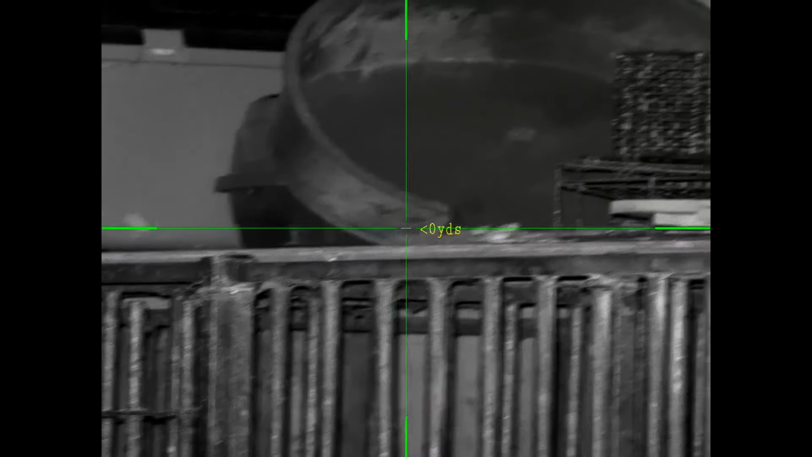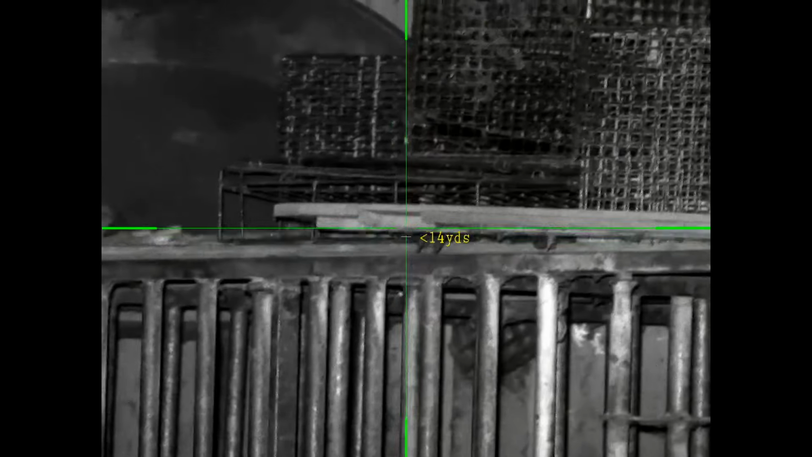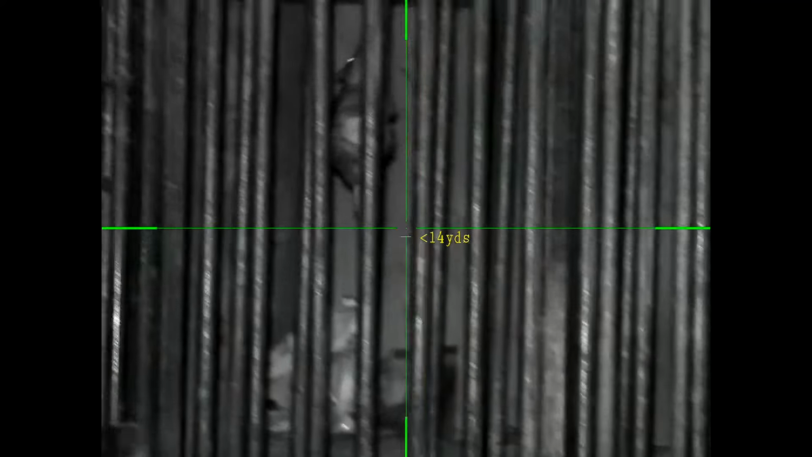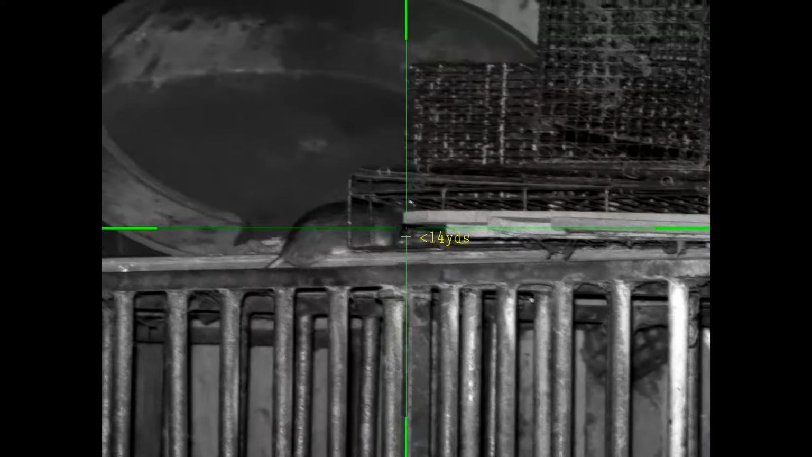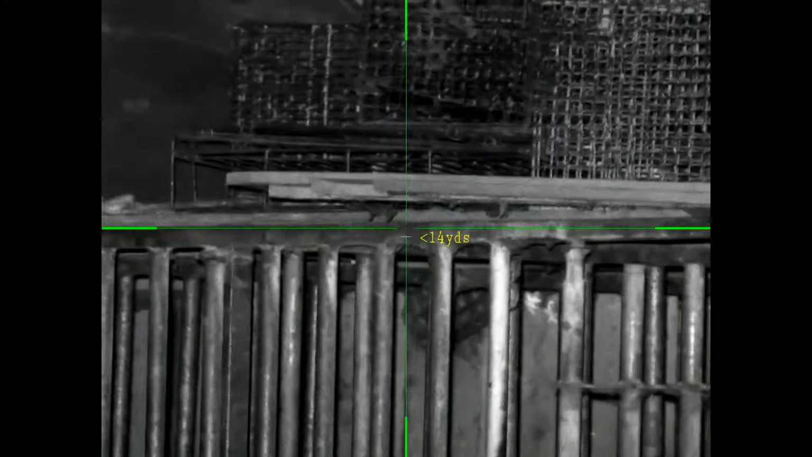And there you are, job done. Another rat in there. Oh, bit too slow on that one. I think I might be out of pellets there. I'm going to check the mag, I think.